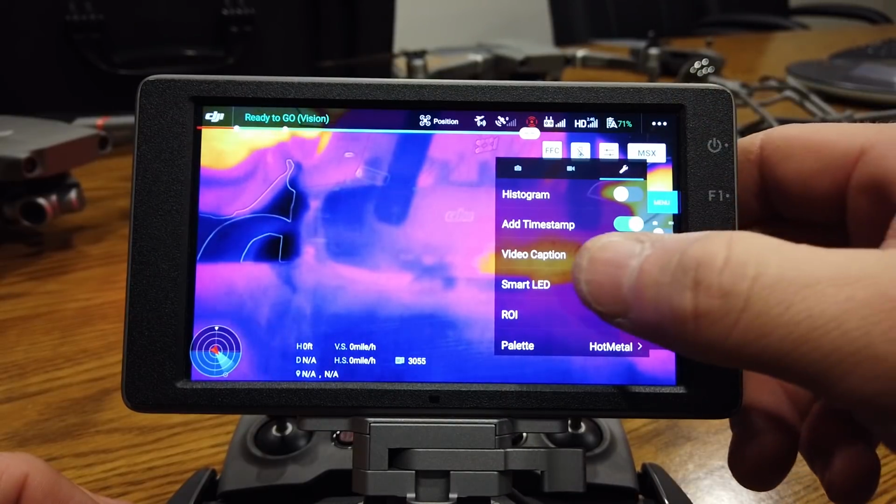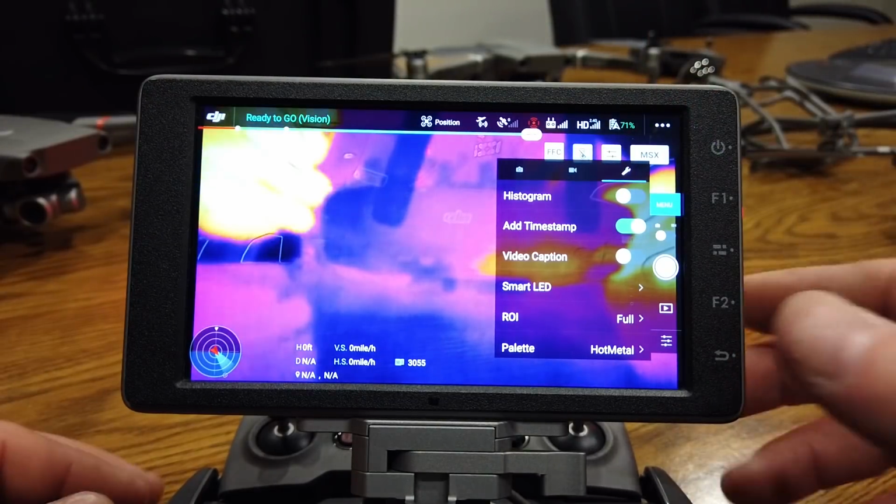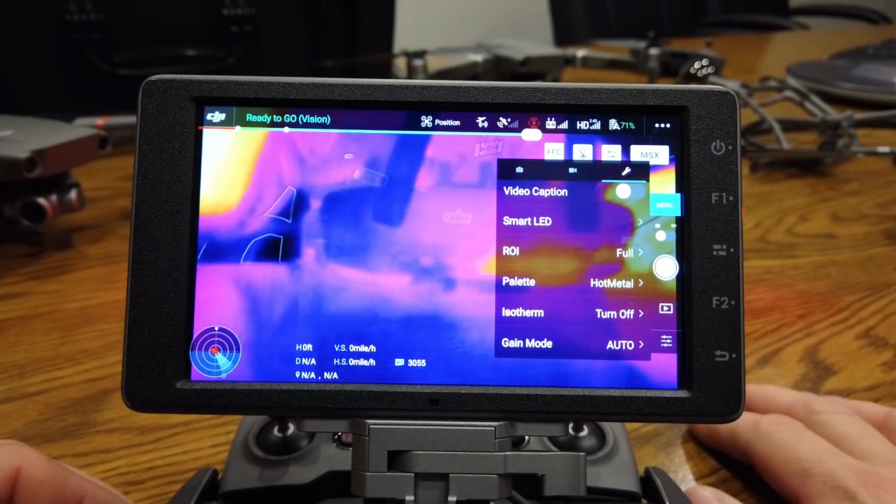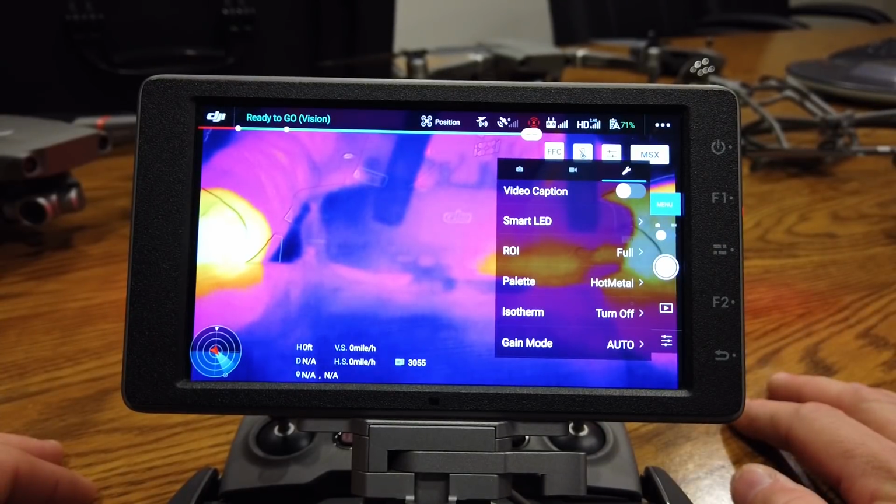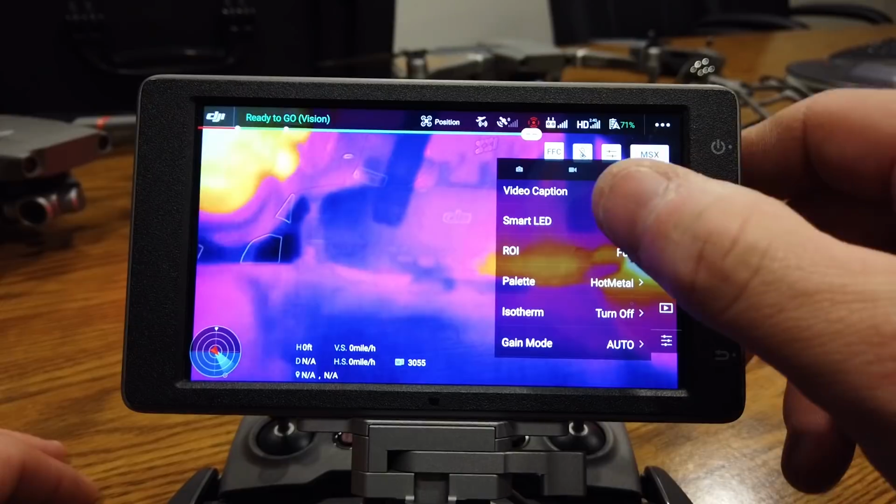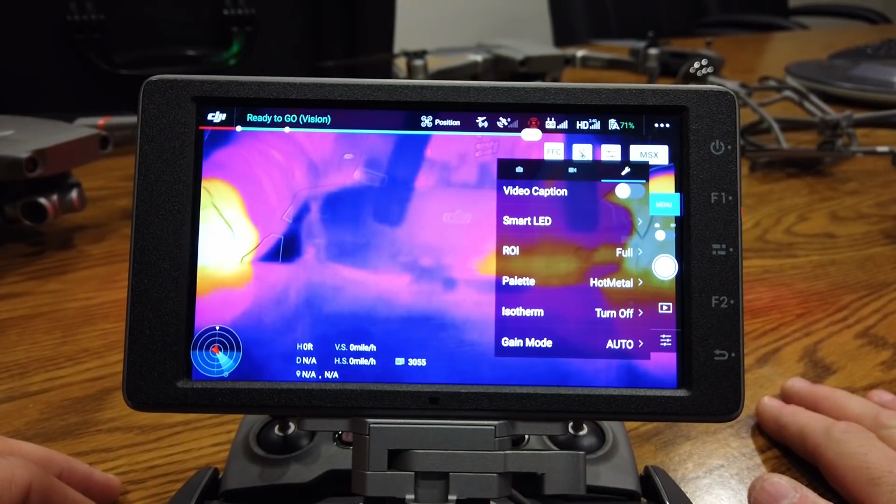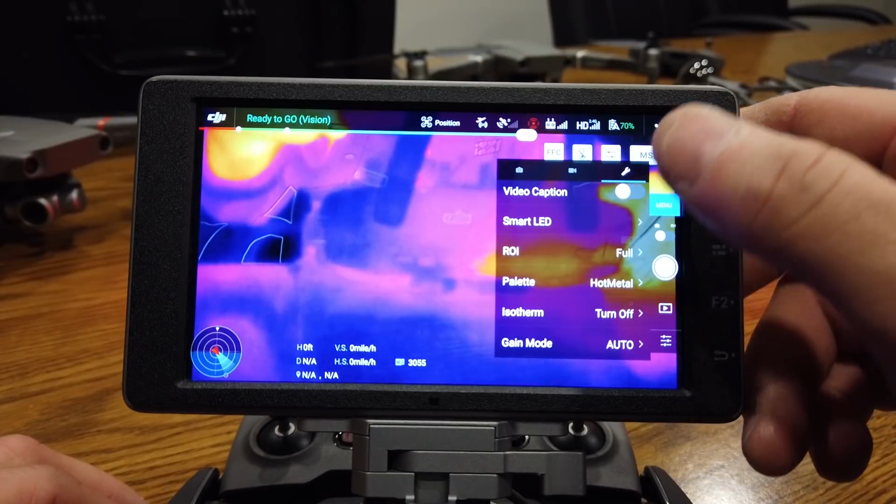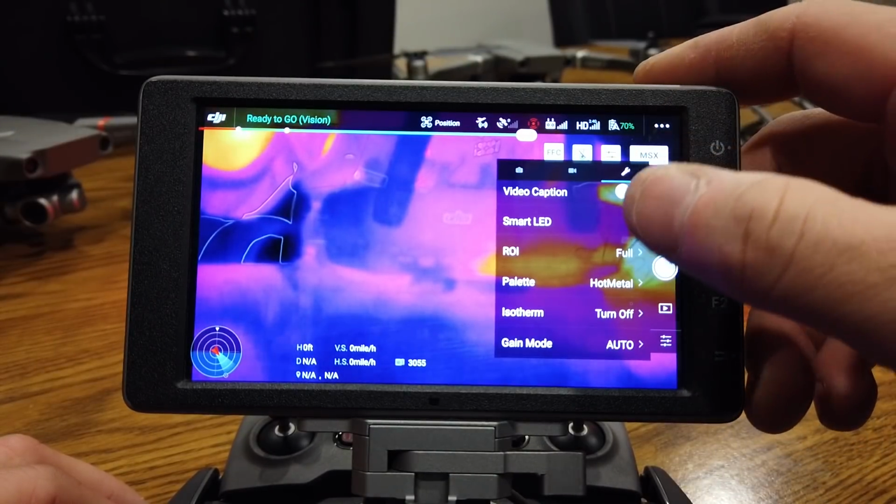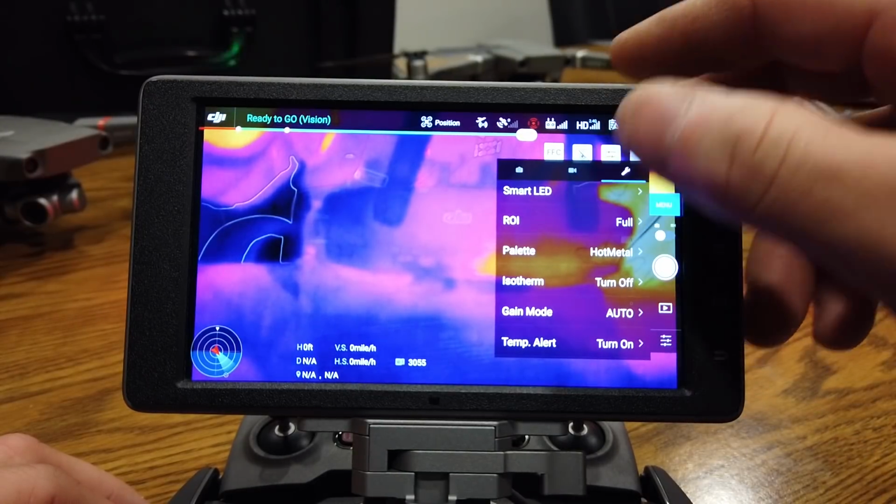Smart LEDs, that's just to be able to turn your LEDs on and off depending on your settings. ROI is region of interest. Right now it's on full, and for the most part, when we're using these in the air, it's going to be on full. But if you do get some sky in there, you can have the sky omitted in your algorithms, meaning that even though you have some sky in your field of view, it's still going to optimize everything for what you're looking for on the ground. Okay. If you have no idea what I just said, you probably need to familiarize yourself with Thermal Imager a little bit more.